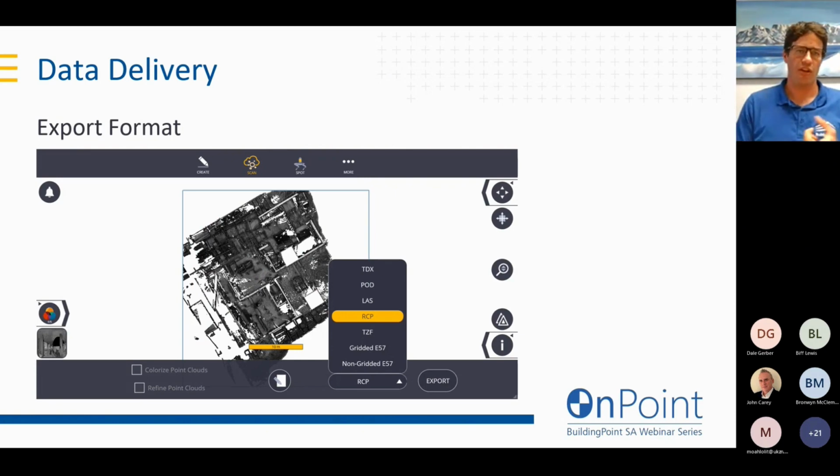So whether they are an Autodesk user, we can export an RCP file. So for those Revit users, the Autodesk plant, Civil 3D, we can export an RCP file. We can export POD files for our Bentley users. There's TZF files for SketchUp users, E57s for guys that are using ArchiCAD.